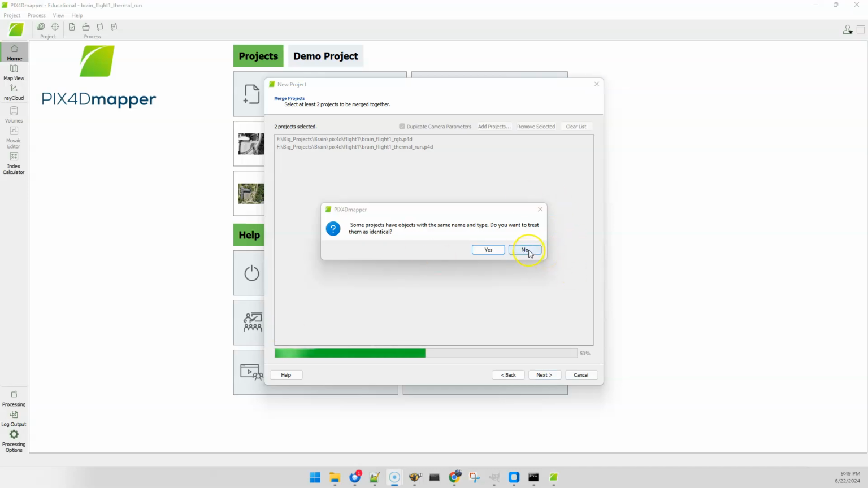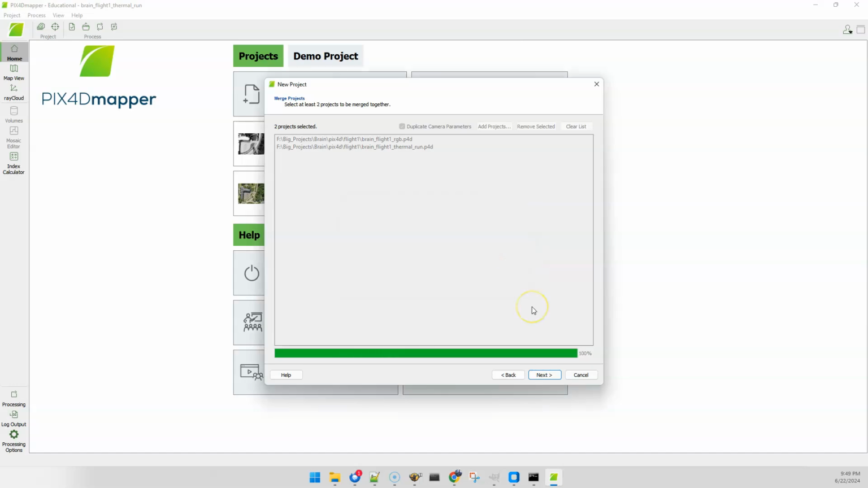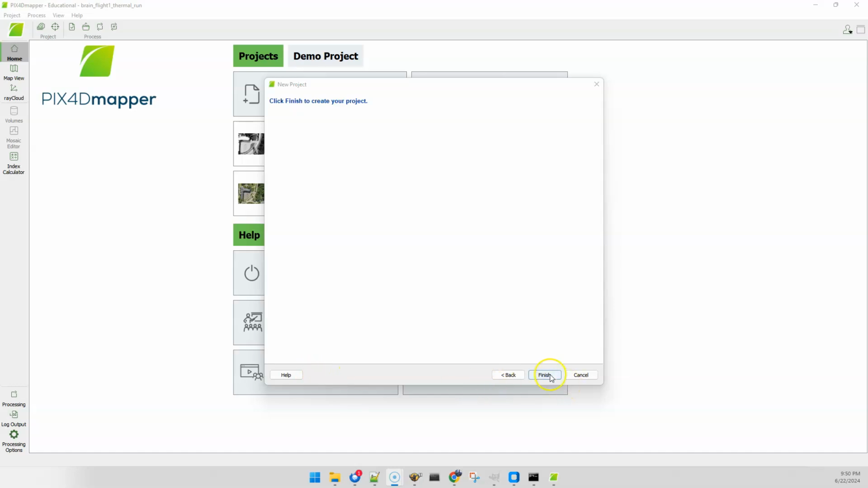Definitely don't want to treat these as identical. I don't care about that. We'll finish that project.